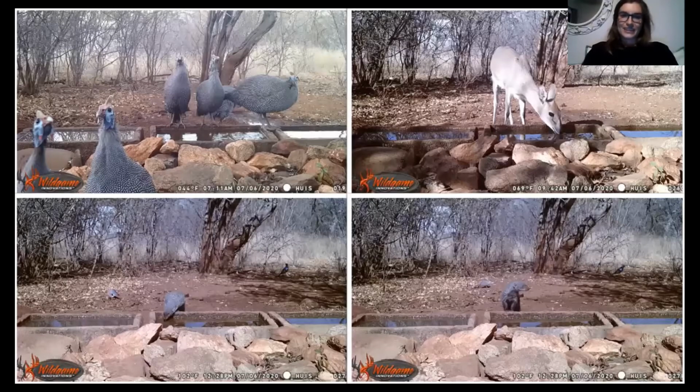Then, as I mentioned, I got tons of photos of helmeted guinea fowl. They come visit the house every morning. There's a big troop of them around. And lots of photos of common duiker, which is the one top right. I also got a nice series of photos of slender mongoose coming in to have a drink.